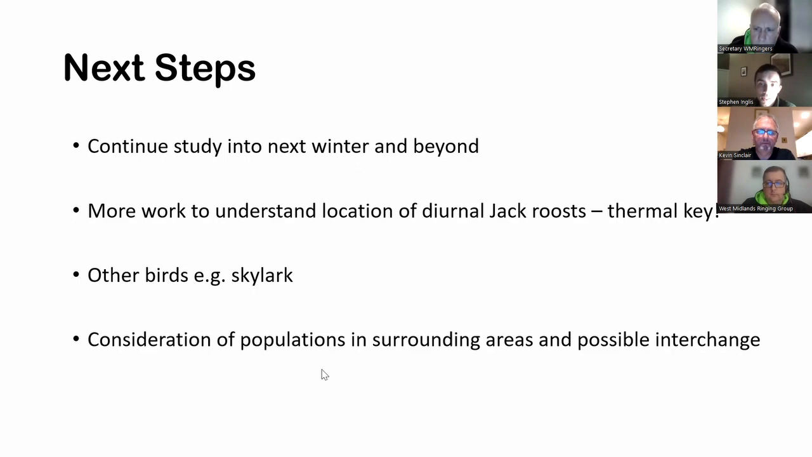So one of those is incorporating looking for roosting jacks during the day, and obviously the thermal is a big key to that, because they're pretty much impossible for us to find without it. But for other species like skylark and owls, particularly owls, we've found it to be really good at giving us an idea of what they're doing on the site. Not that we've gotten any better at catching them, because we've got one long-eared owl this winter, but it's given us fantastic information about how many are on the site and their behaviour.